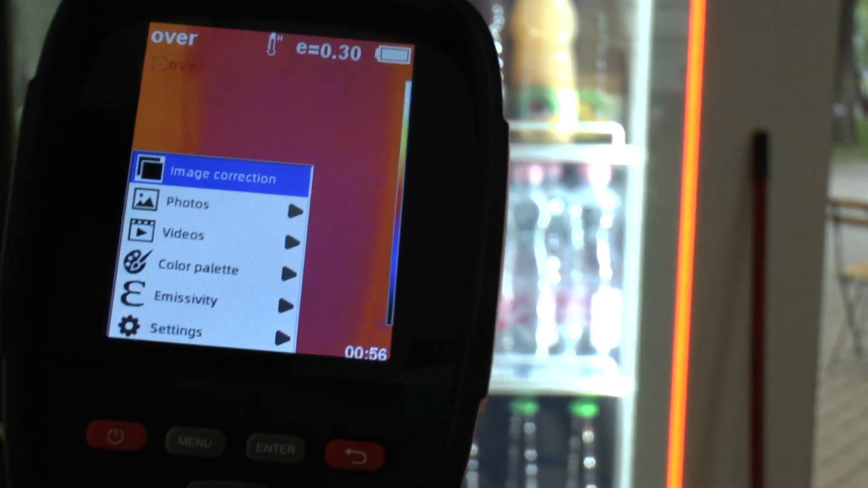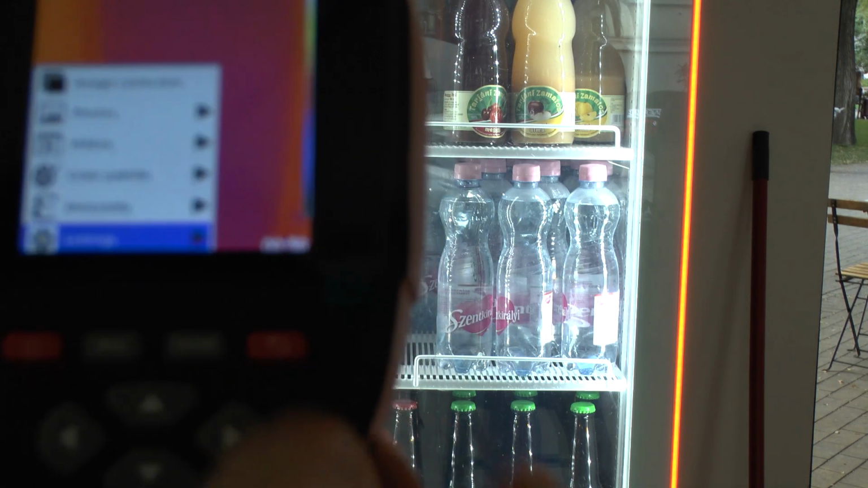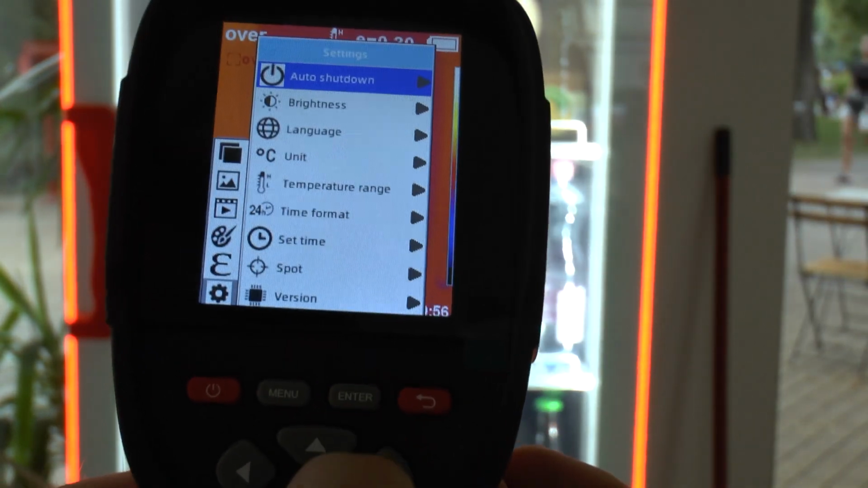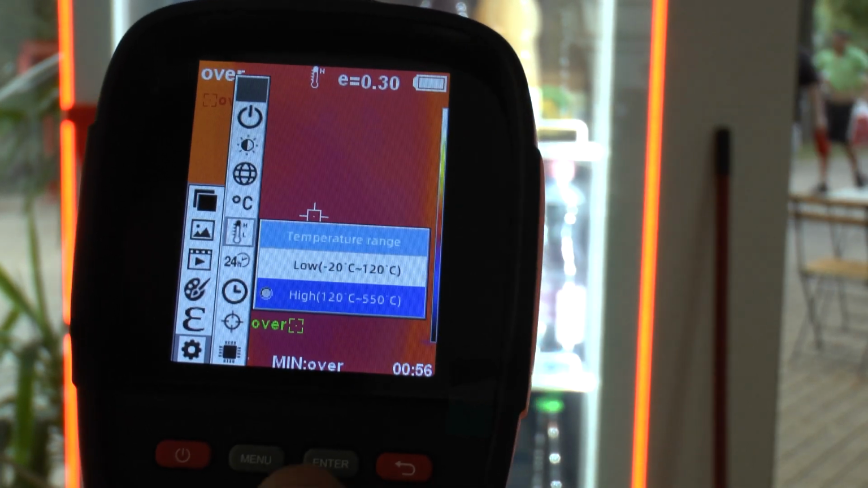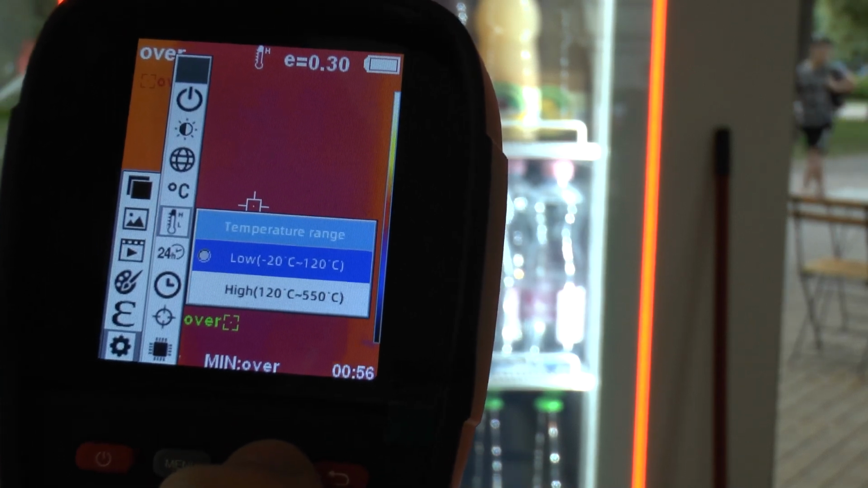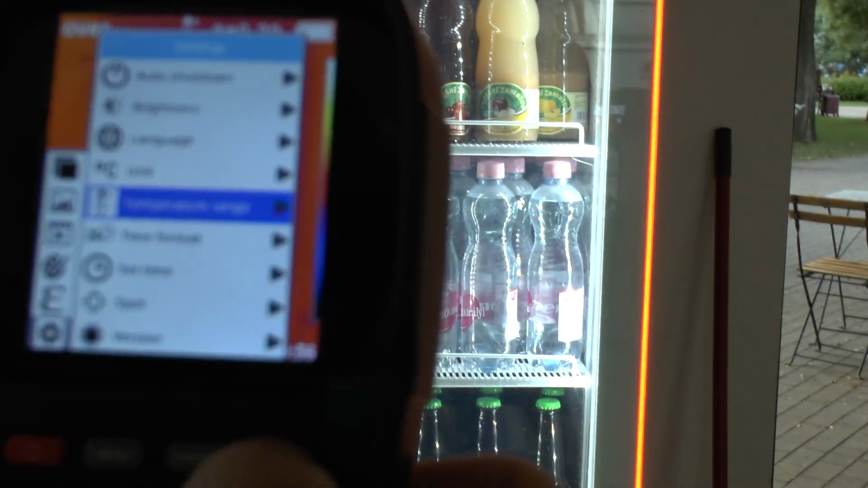And the reason for this is something which is quite unique. You see here that this camera has got 2 thermal settings. And we go in here, and we have to select the right temperature range. And by default, it ships in the high mode. So we go to the low mode. Now we go out again. We see we are in low mode.